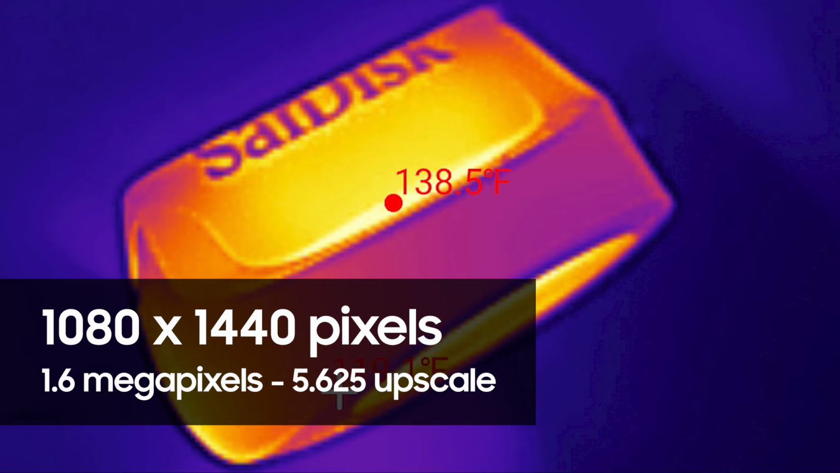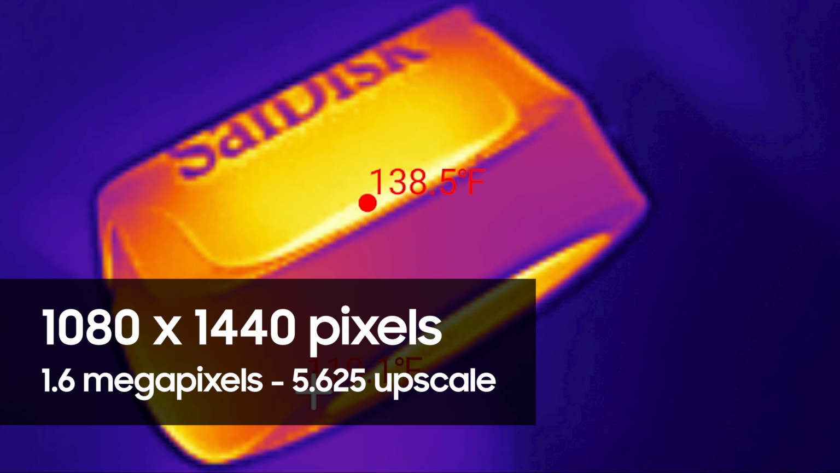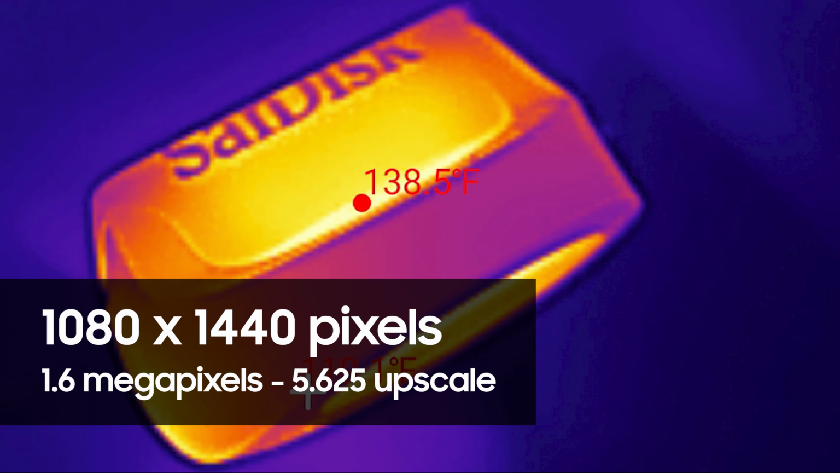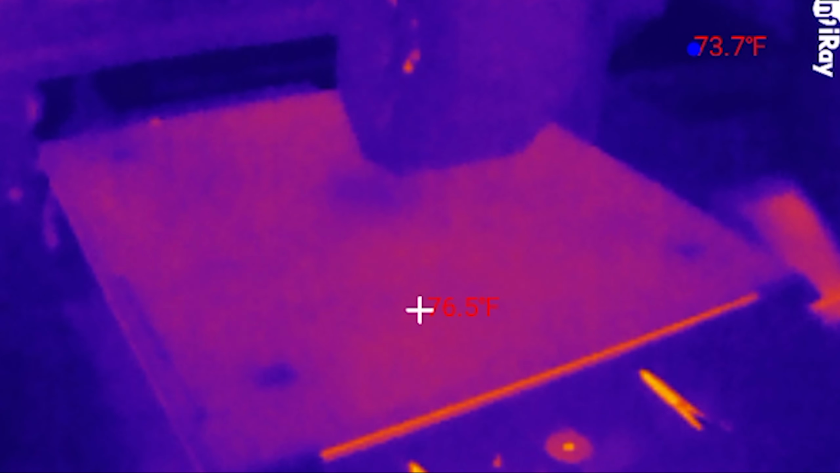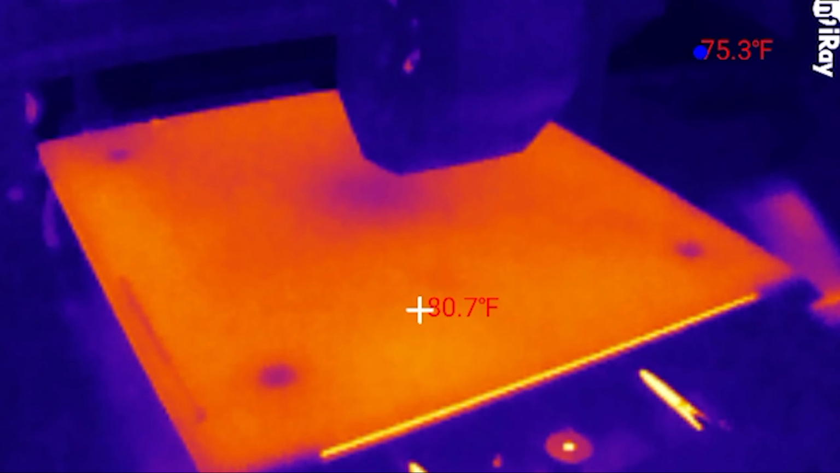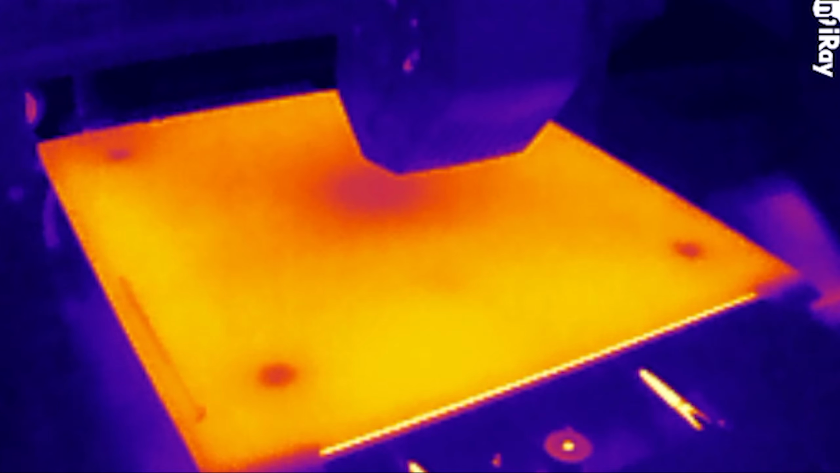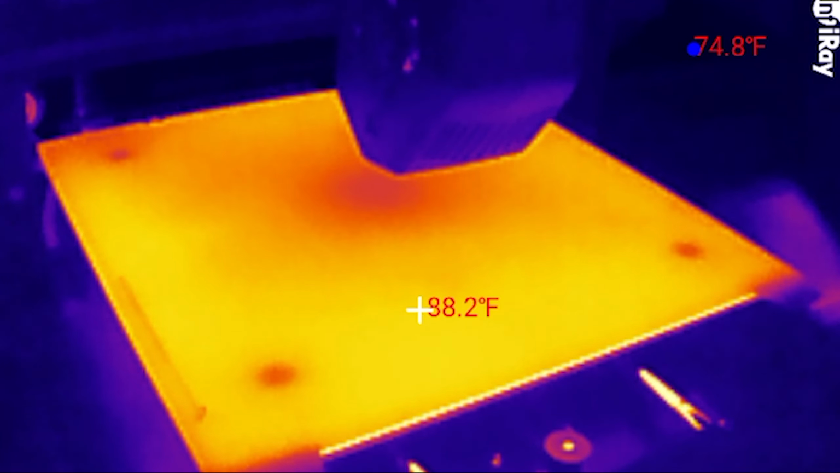All that extra resolution comes from upscaling 5.625 times. They size the picture to your display, not the sensor. Video does the same at half the scale. Now, to be fair, they're not lying about the resolution the way a lot of dashcam manufacturers do. They tell you upfront that it's 256 by 192. You just have to remember that a bigger file does not mean more thermal detail.